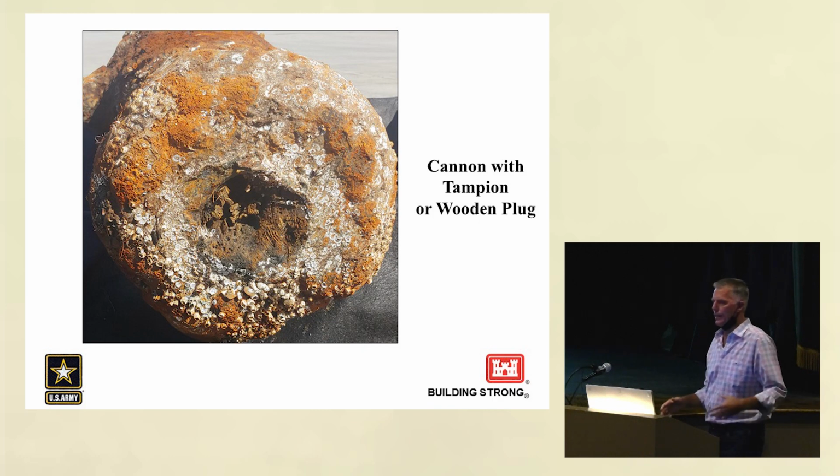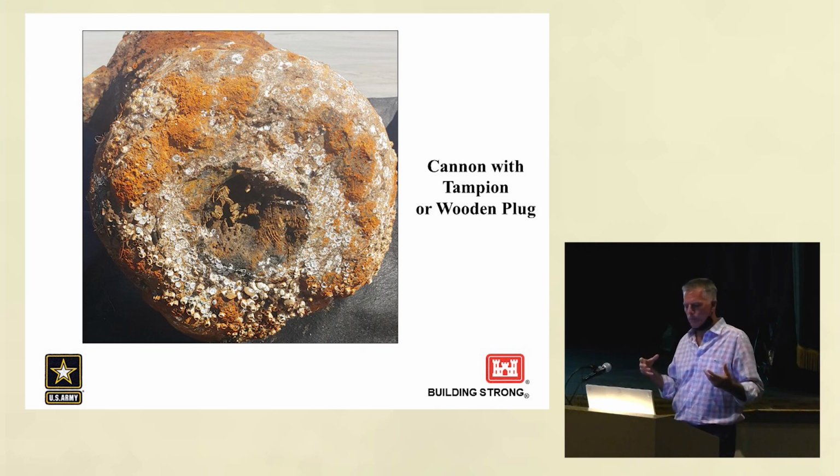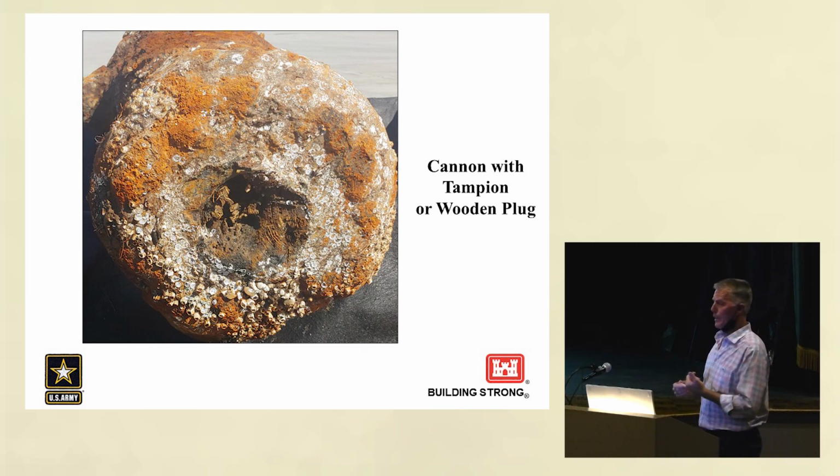Approximately half the cannon were plugged with wooden plugs in their muzzle called a tampion. Here you can see the wood rings. The wooden plugs keep the moisture out, keep salt water out. They can be armed. They all probably still have cannonballs in them. Do they have a sack of powder in them? That's unknown until they get to the conservation lab to check it out.